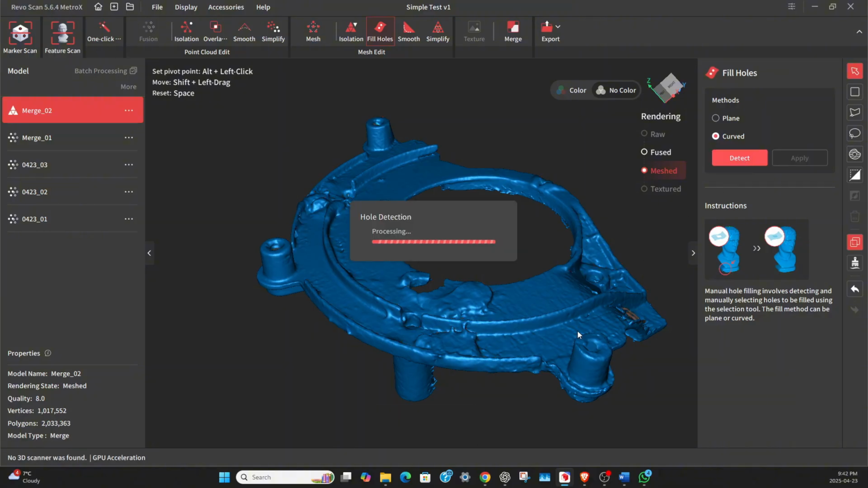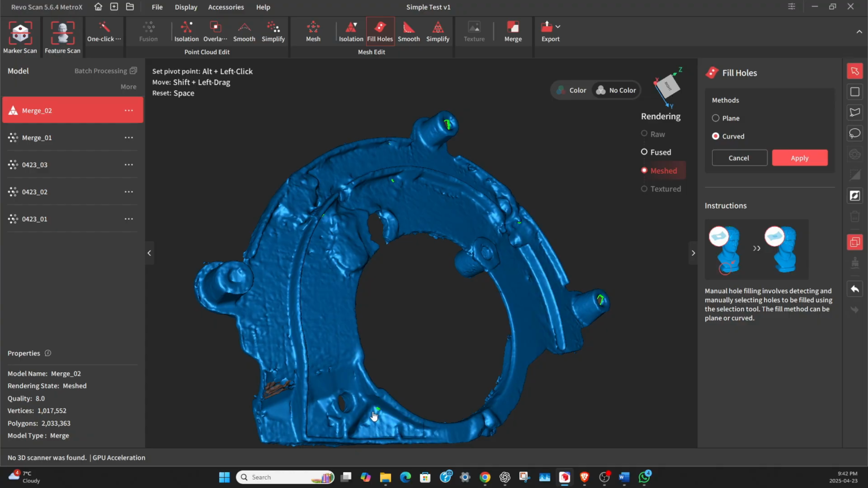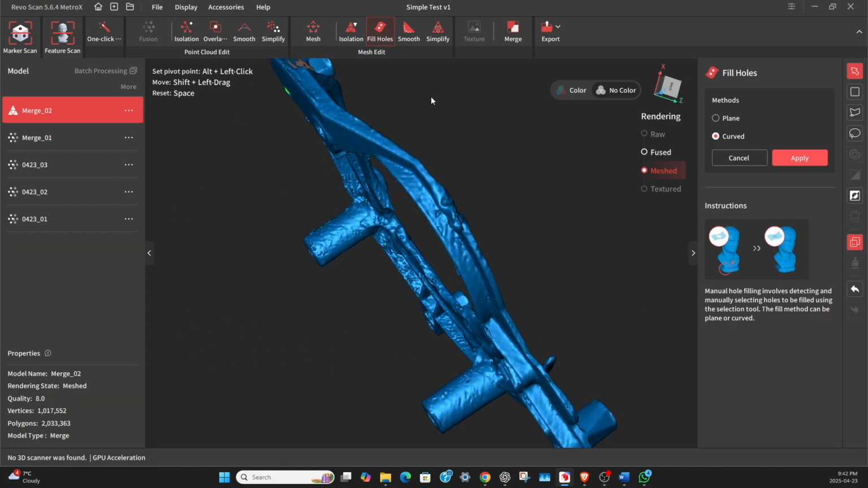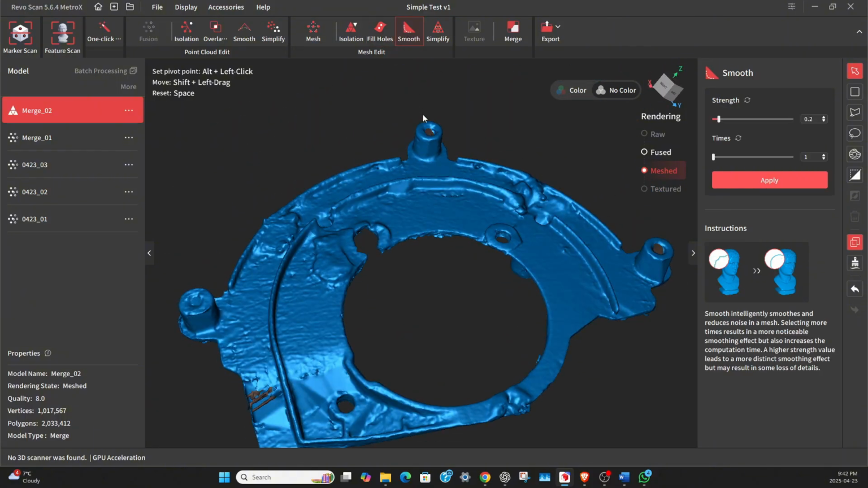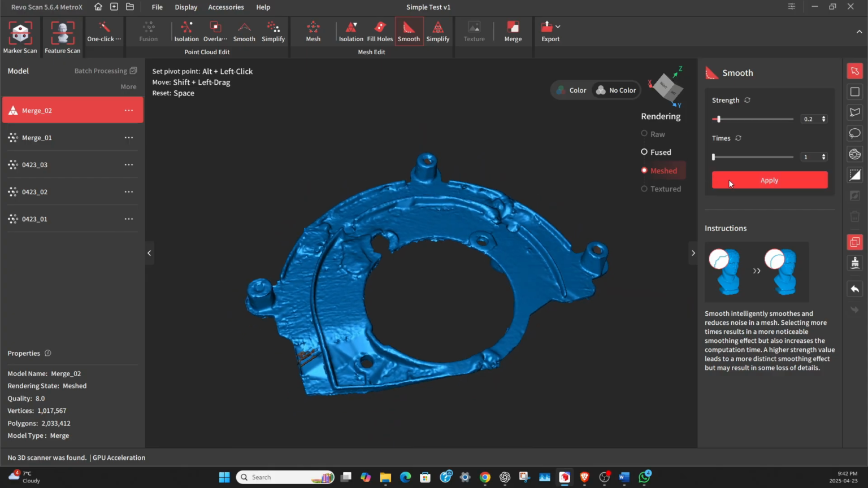So if we did another detect, we could just make sure we didn't miss any. There's a little one there, a little one there, a little one there. Smooth it. I don't like smoothing very much, so again, I just do very little.